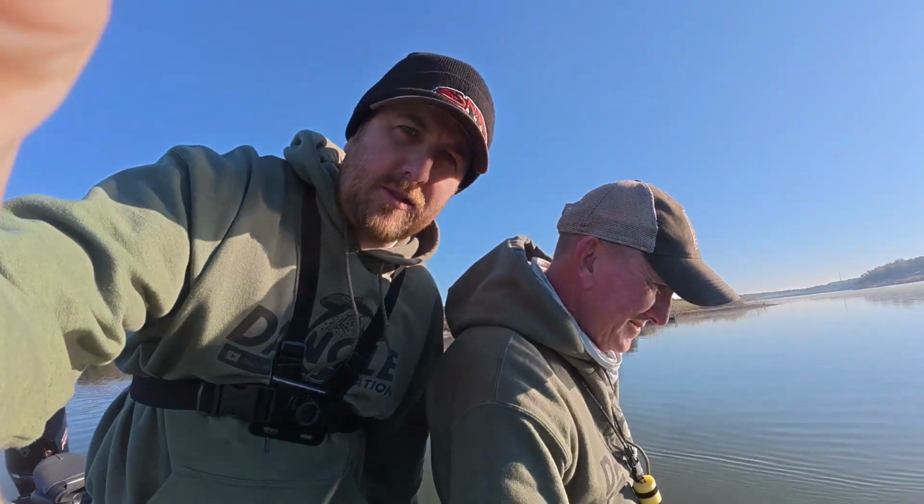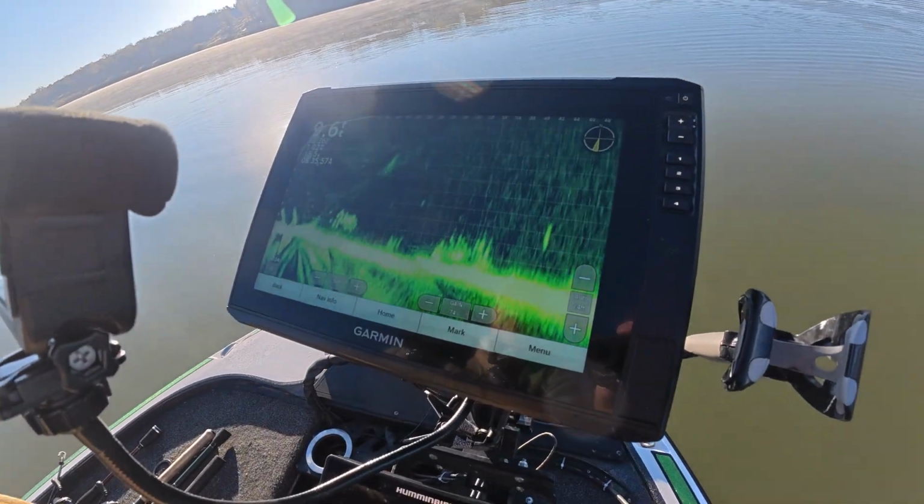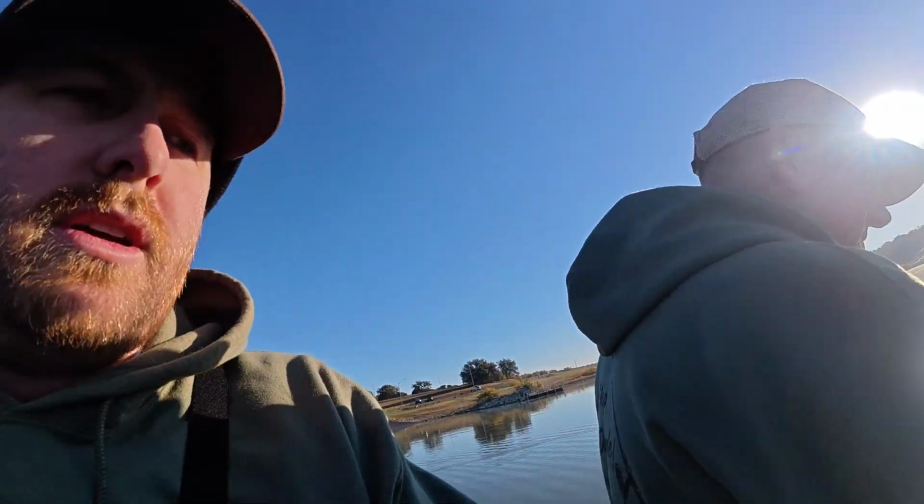Let's get to it. All right, so first on the chopping block is old Roger Reel. Now you may be asking yourself, what exactly are y'all looking for, and how do you know if it's a crappie? Well, we're looking for suspended fish, and we'll overlay footage when we do find some. But basically, you're looking for these little blob football-looking features on the LiveScope. So as we drive, we're scanning, and you can see all the grass and stuff on the bottom. What it'll look like that right there.